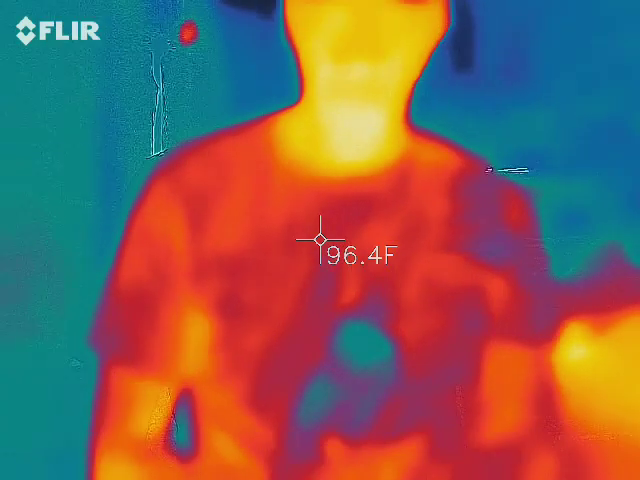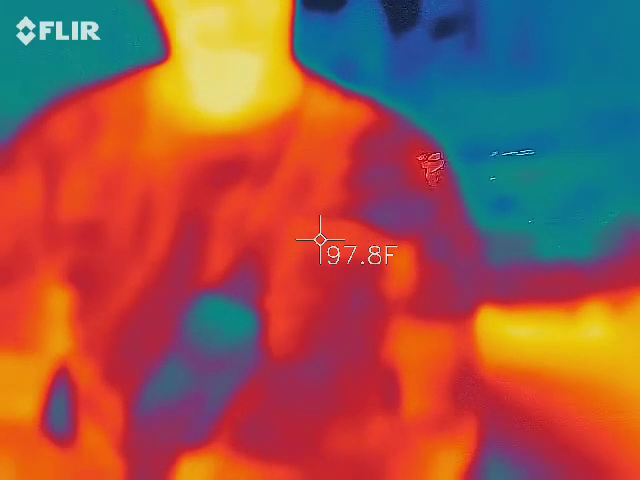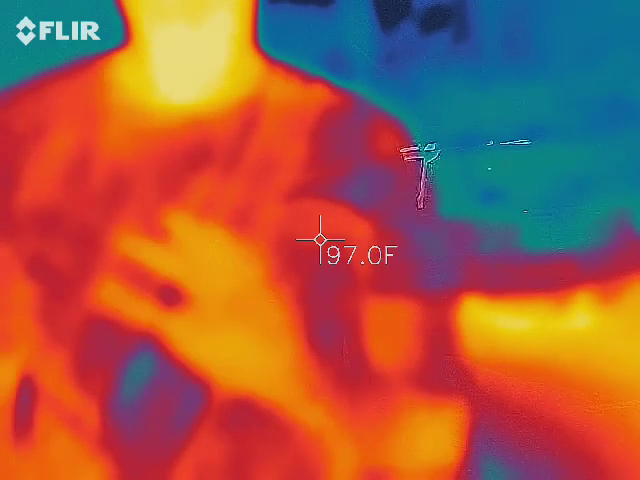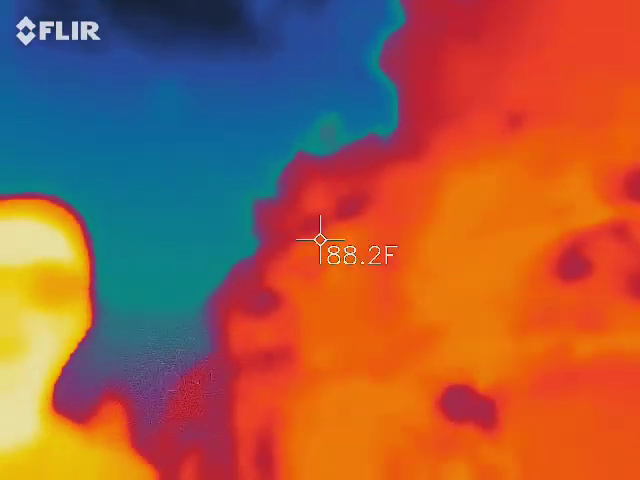Is this an add-on for your iPhone? It's not an iPhone. That's an Android. I think it's an S8 Galaxy. Oh, okay. But it does have a battery pack on the back that's keeping your camera charged. So that's what that little wire is. So it is a little bit heavier.